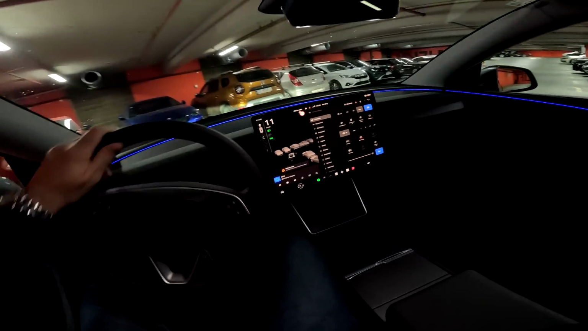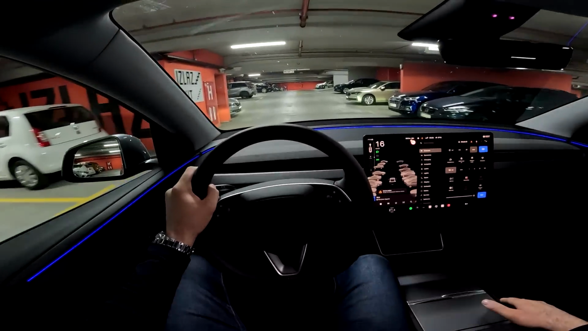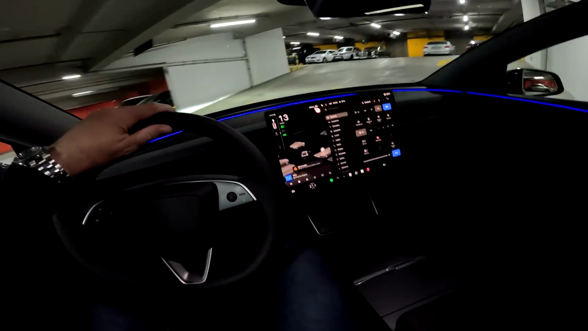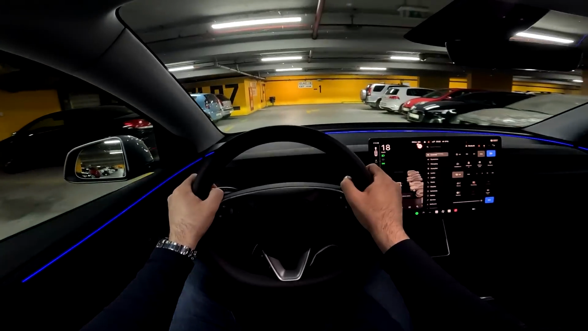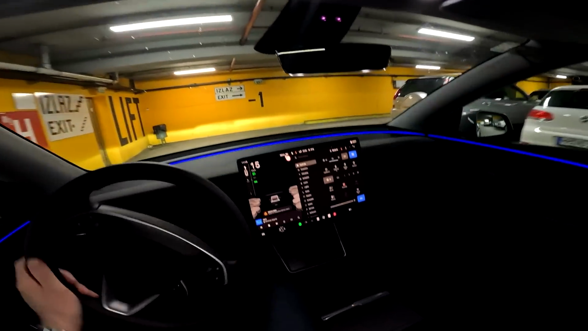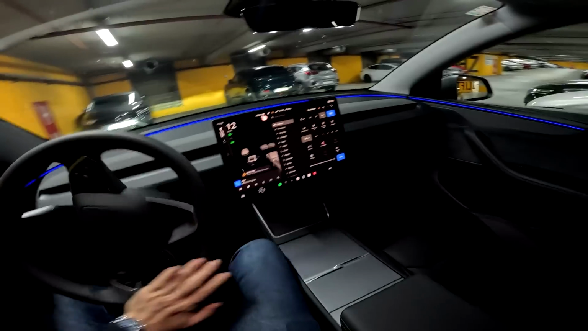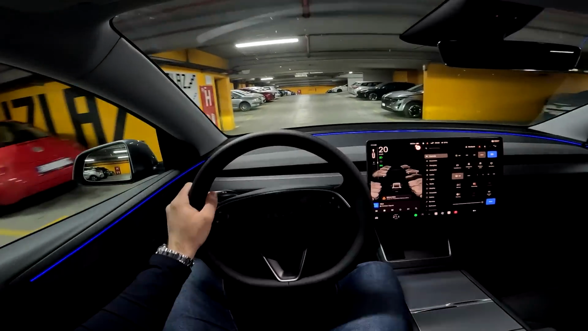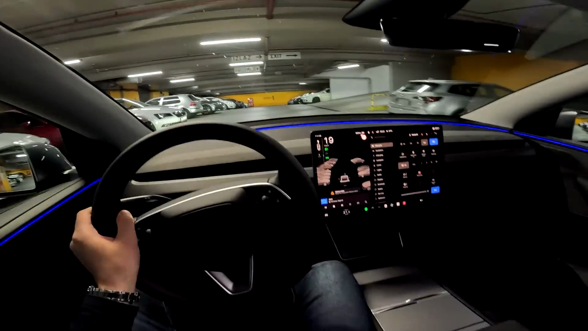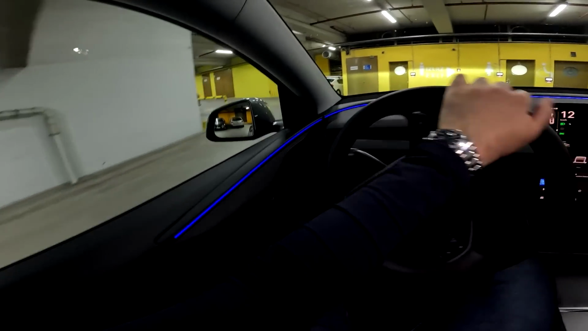And I hope you will enjoy this night drive. I'm really loving the layout here on this facelifted version with this 15.4-inch screen, the ambient lights, lovely materials throughout the cabin, and I hope you will enjoy just as much as I will. As you can see, we have a pretty big garage here, so soon we will depart it, but I do need to have a lot of turning before I reach the ramp, so there we go.